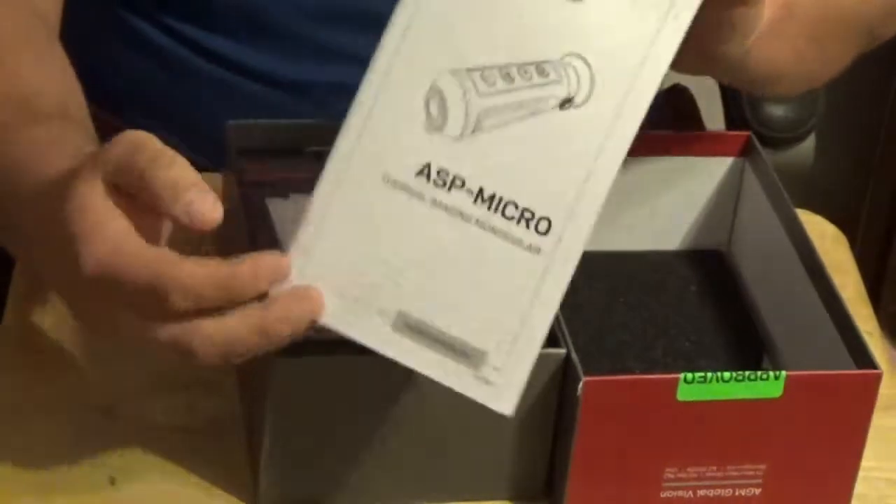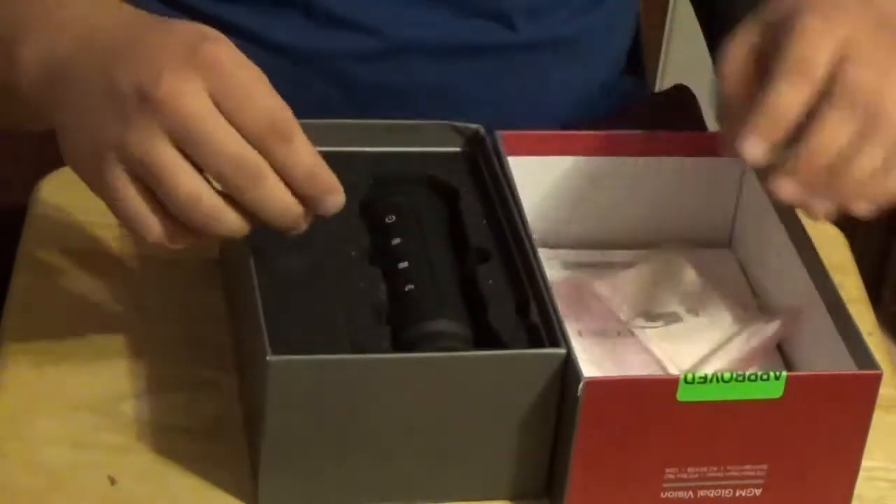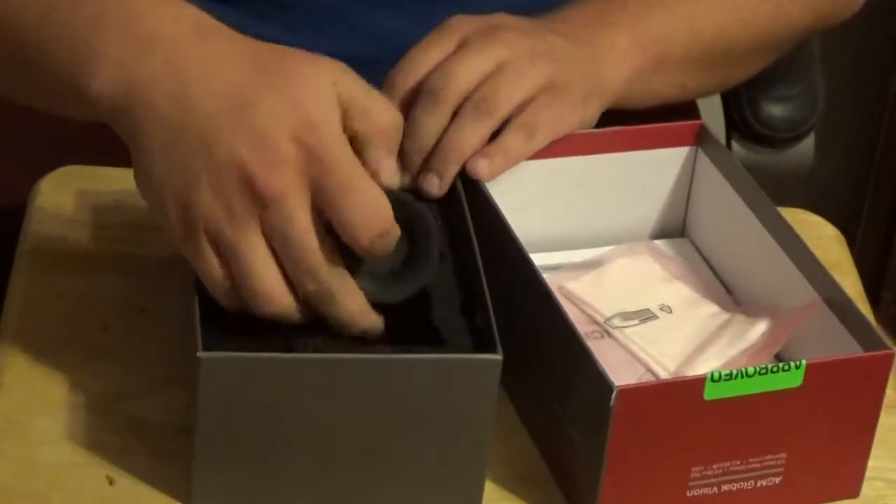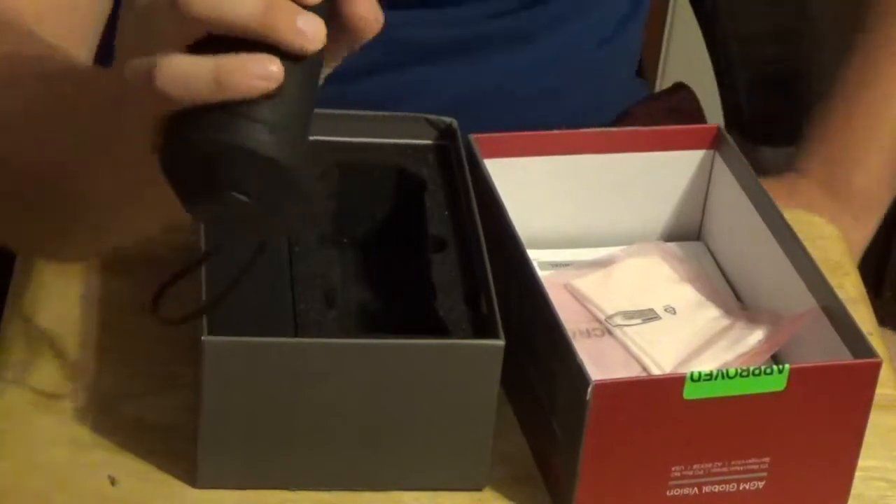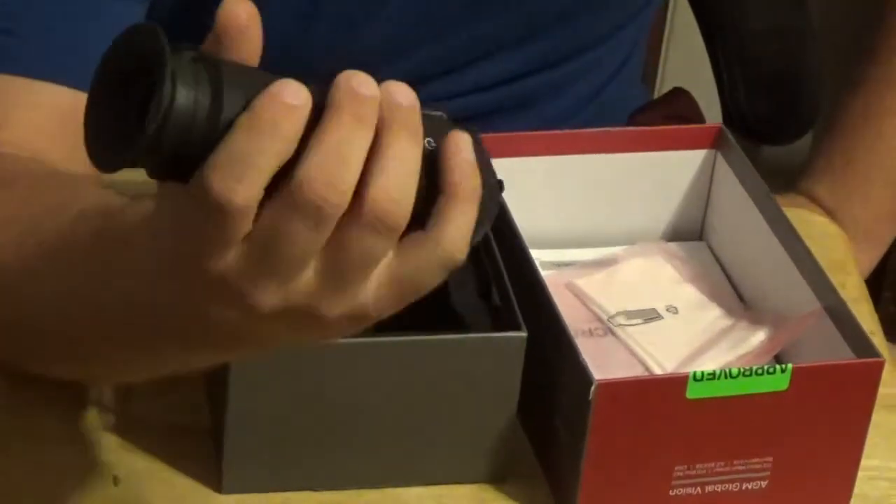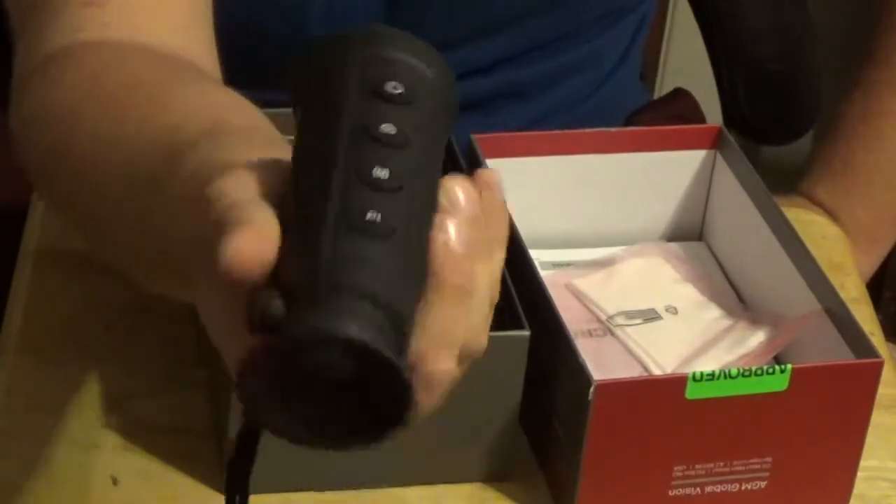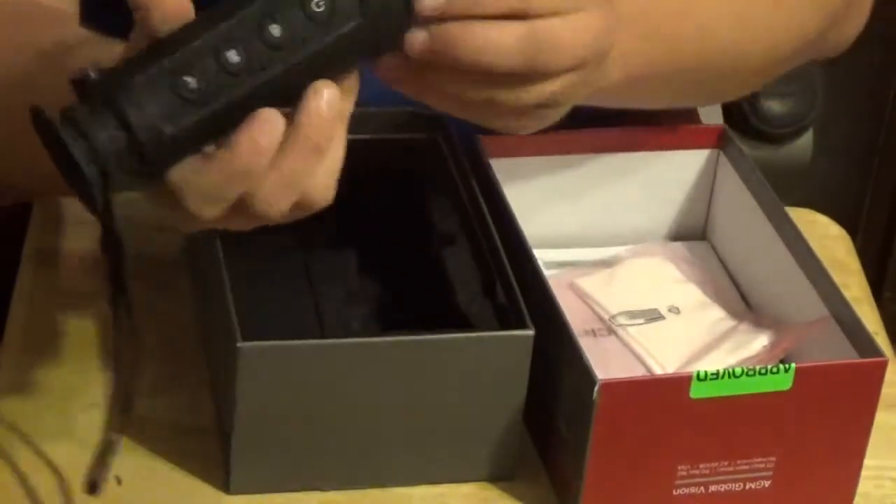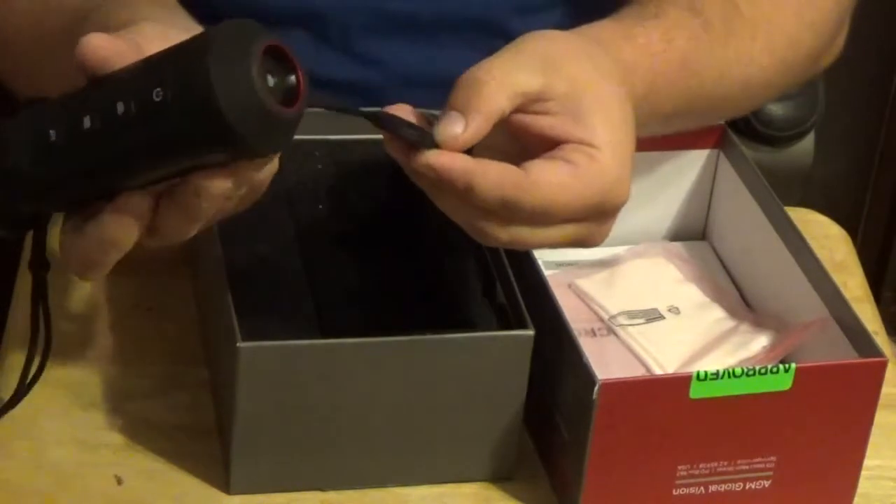So we got the manual right here, lens cloth, and the unit itself sits down in there, so we're going to take that out. Fits very nicely in the hand. It's got the buttons on the top there. Nice big eye cup. Has a lens cap that's connected directly to the unit.